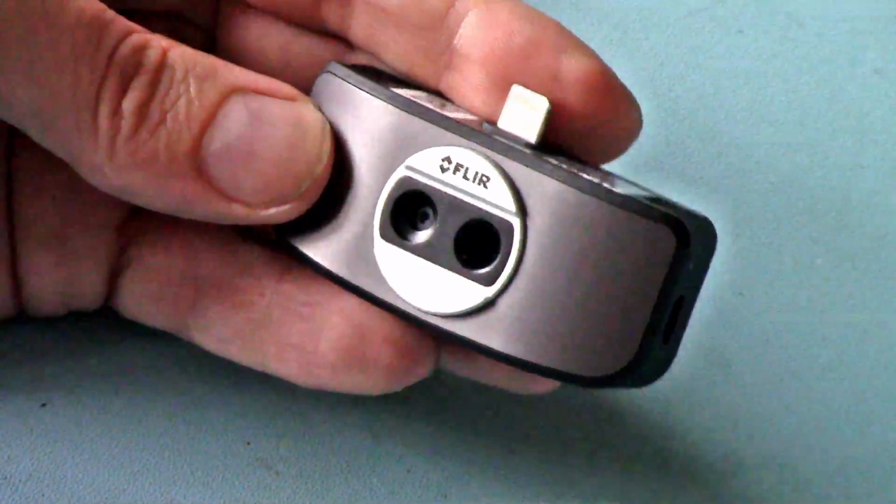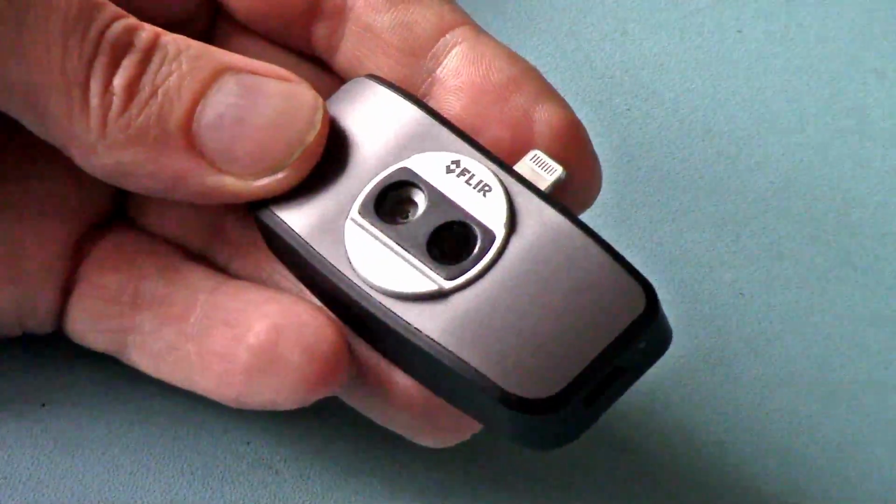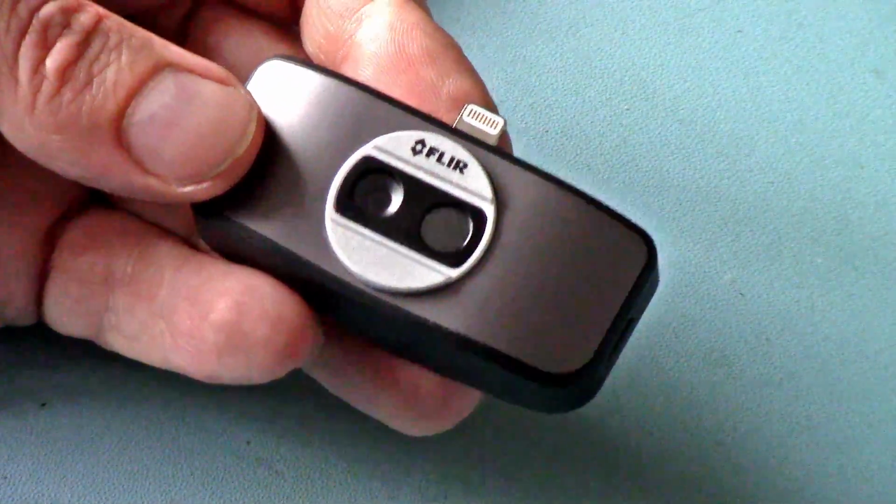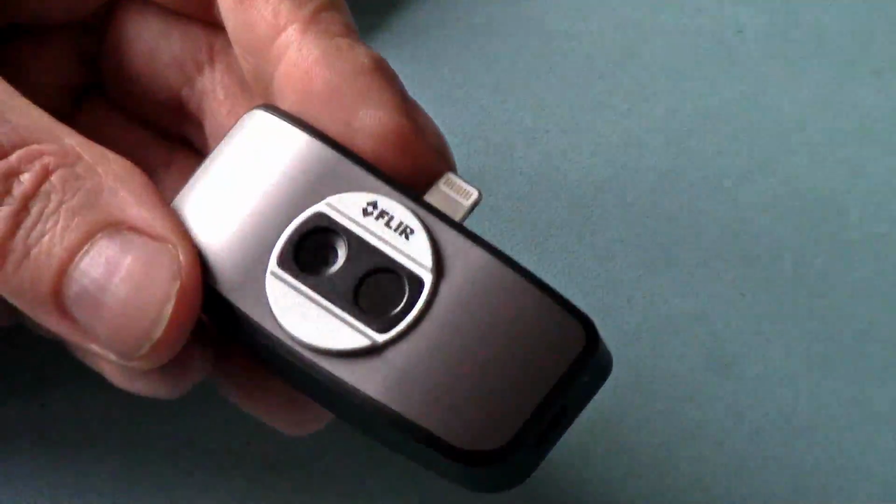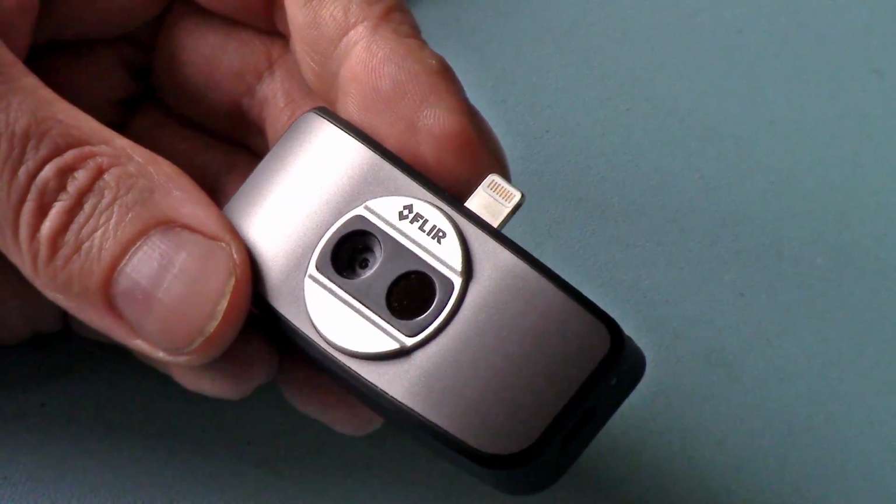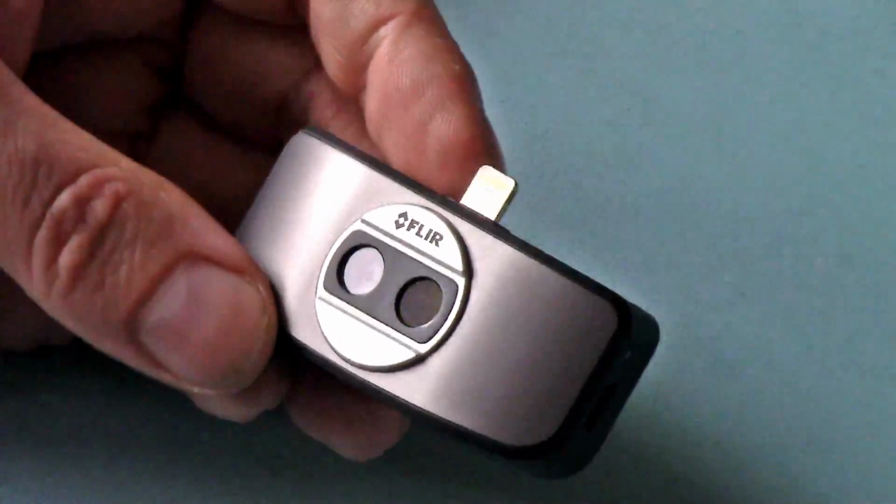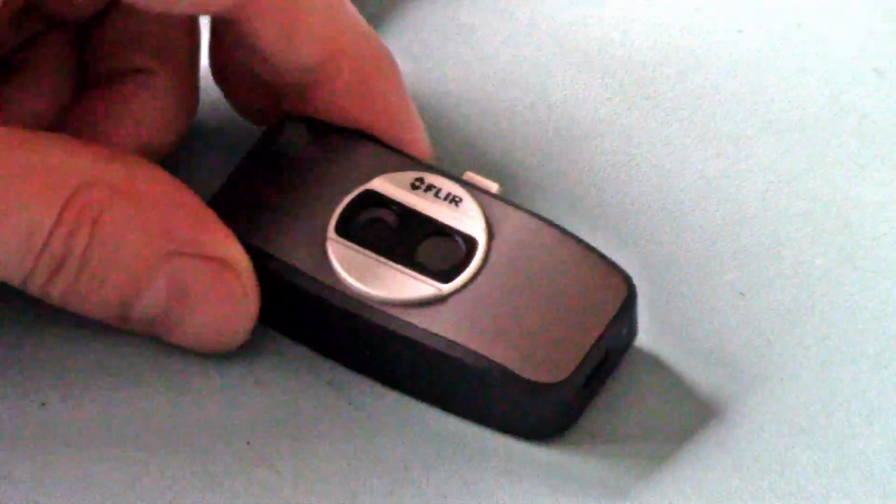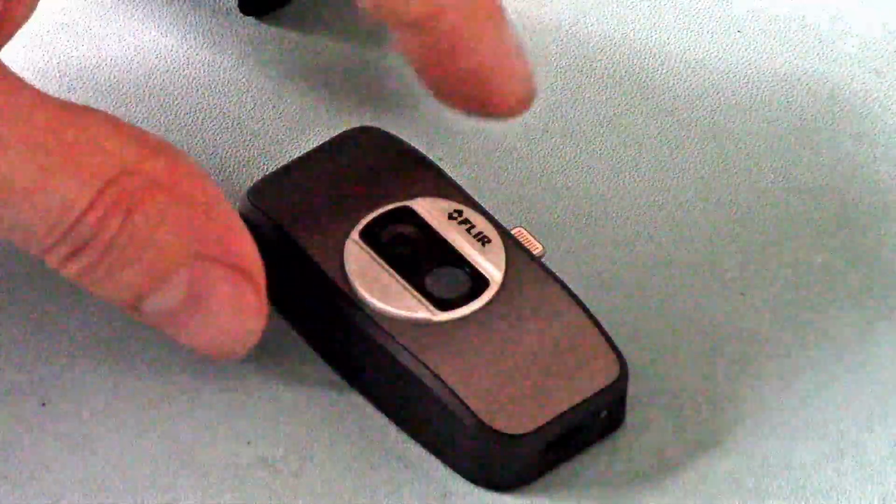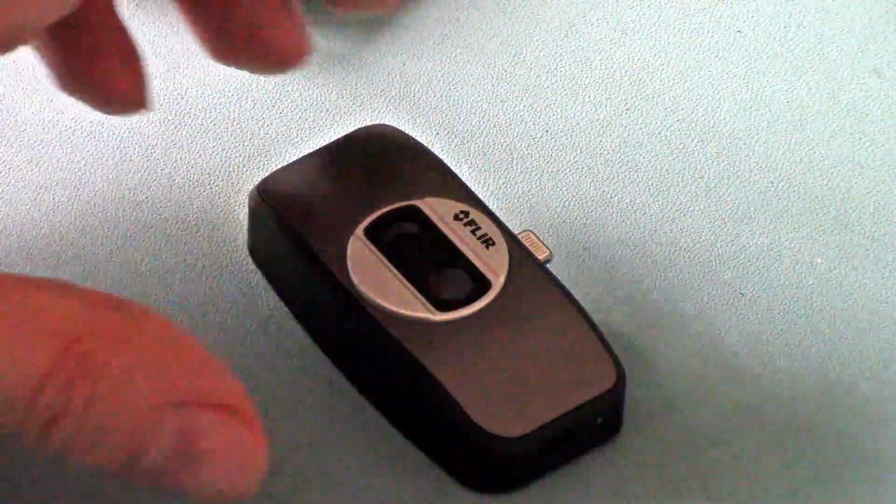But the next time you switch this on and reload the software, it's going to go back to the calibration procedure. That's what it does. They all do this. If I'd known that, I would not have sent my initial one back. Although there were problems with the battery, if I'd had a good response initially, I'd still have my initial one.